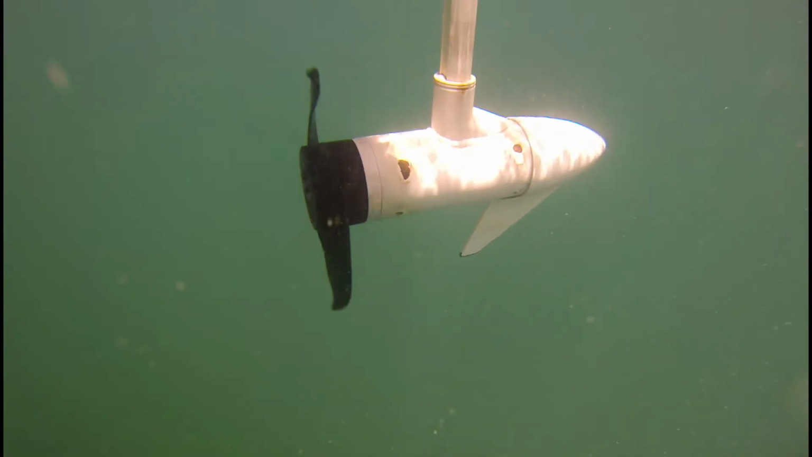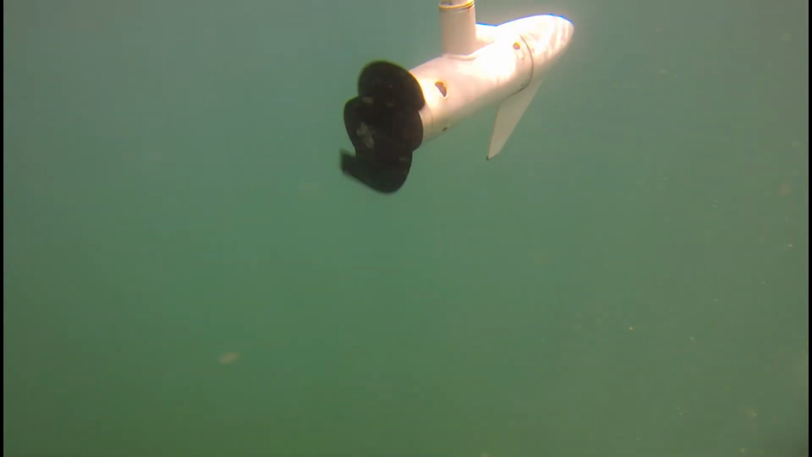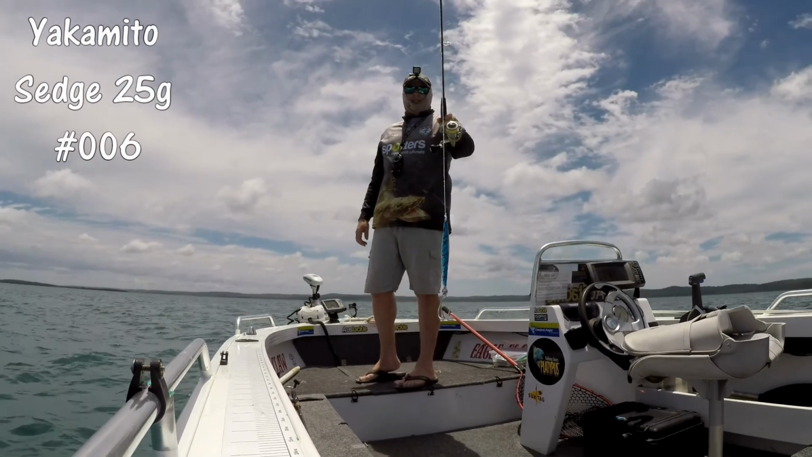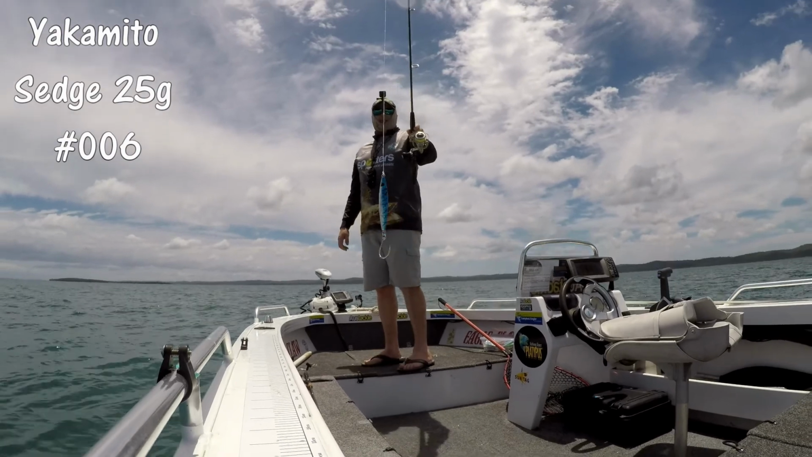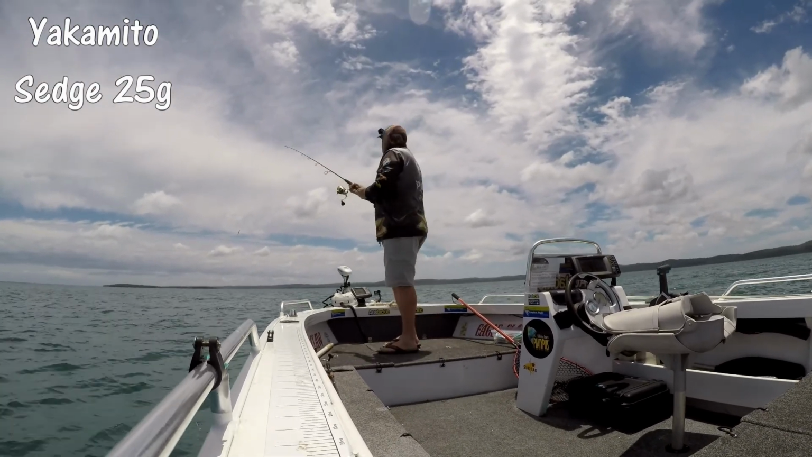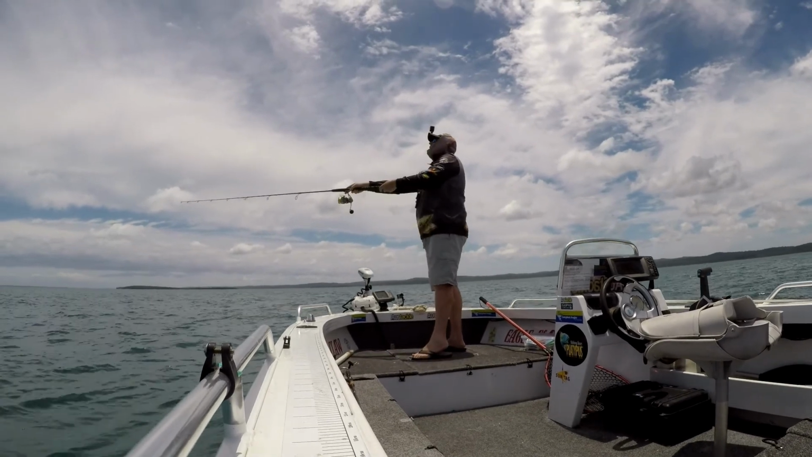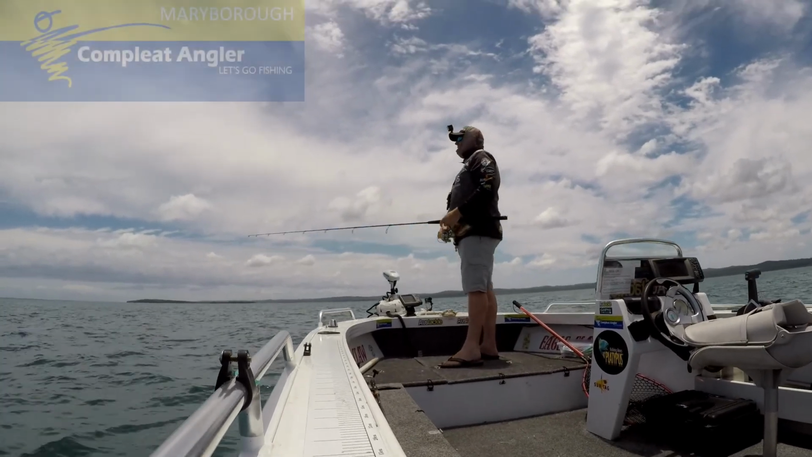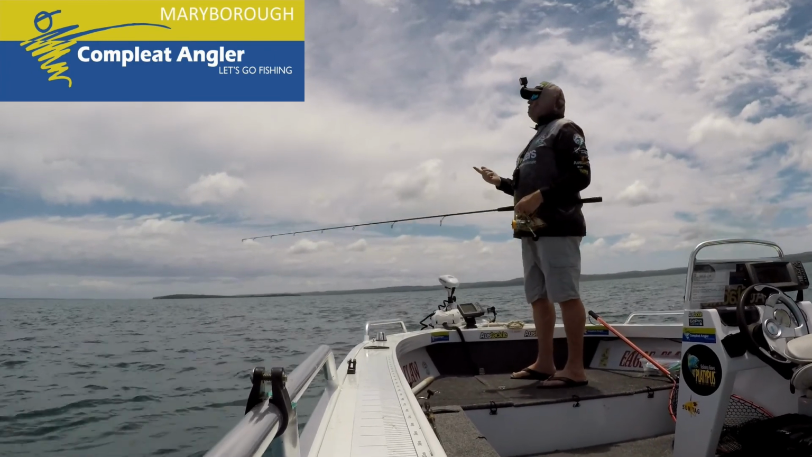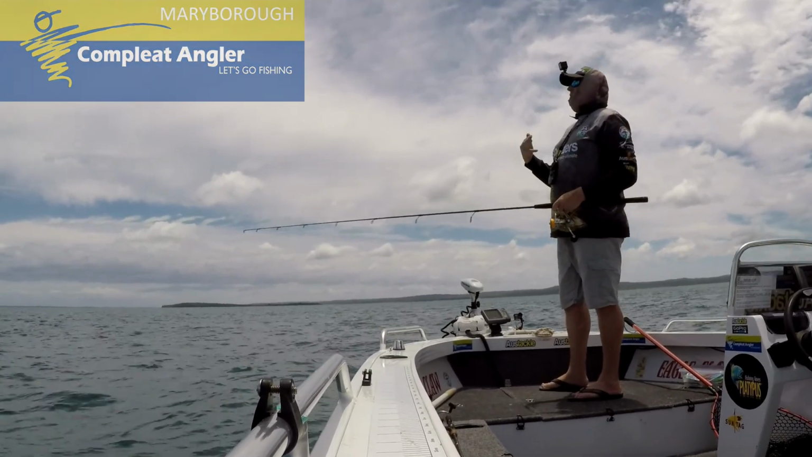This leads me to talk about the lure I was using on this day. It is a Yakamito S Edge, 25 gram, and the color code on it is 006. It's a metal lure, nice and cheap, and it is exclusively available only at Complete Angler stores around Australia, including Camping World and Complete Angler in Maryborough.